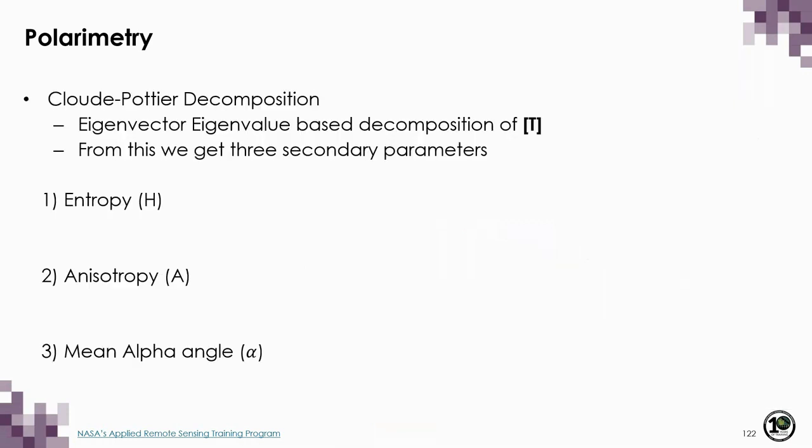The Cloude-Pottier decomposition is what's called an eigenvector-eigenvalue-based decomposition. And from this, we get three secondary parameters, including the entropy, anisotropy, and mean alpha angle.